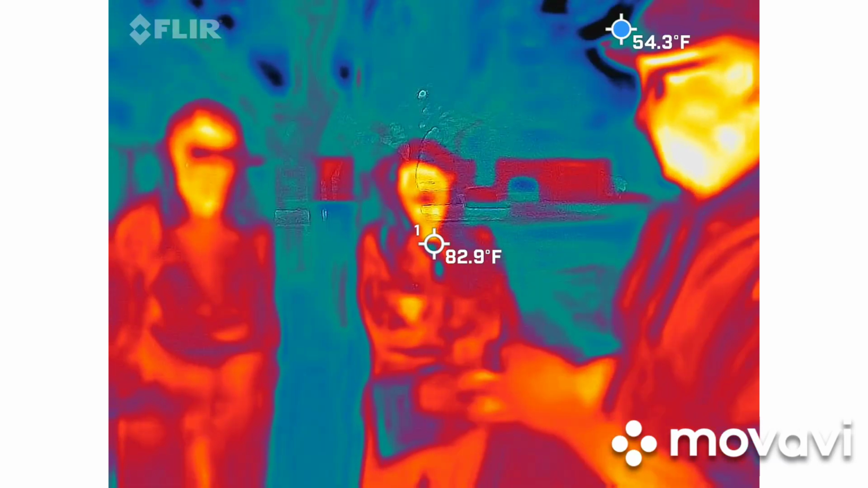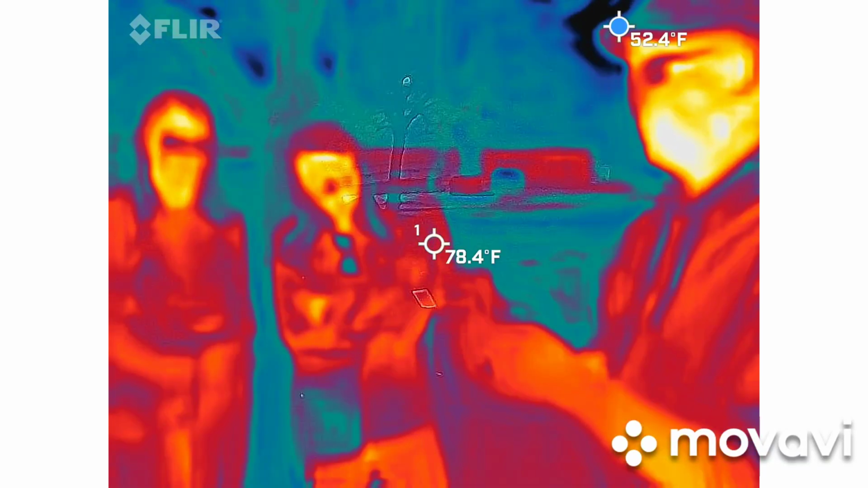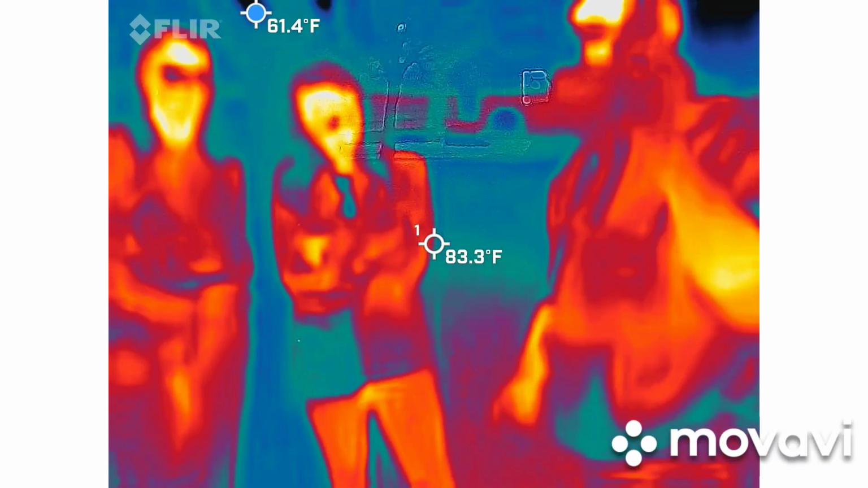So this camera works in a completely different manner. Obviously, it's a GoPro attached to this crazy contraption that I have going on here. So you guys should not be able to see me in that very small, dark screen. No. So kind of quick demo.